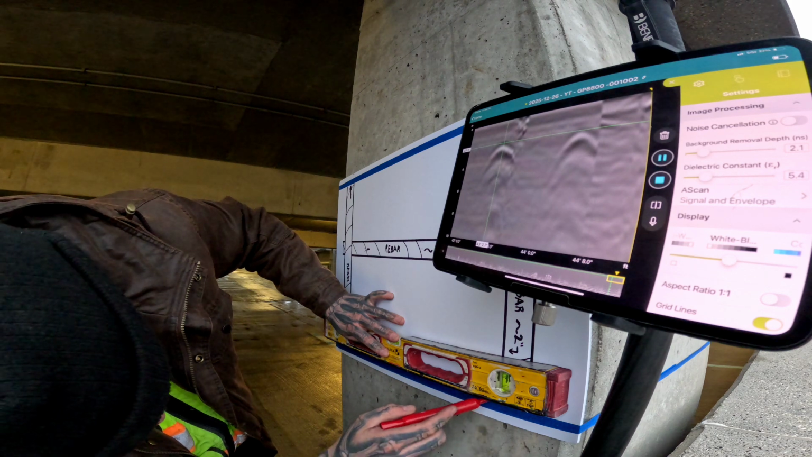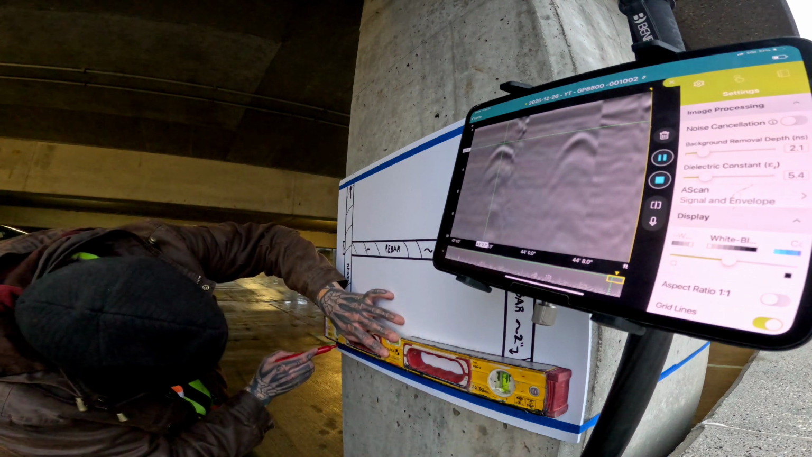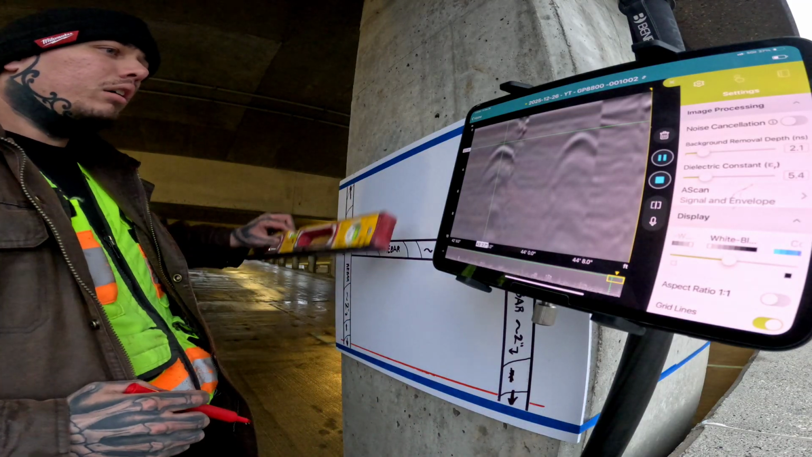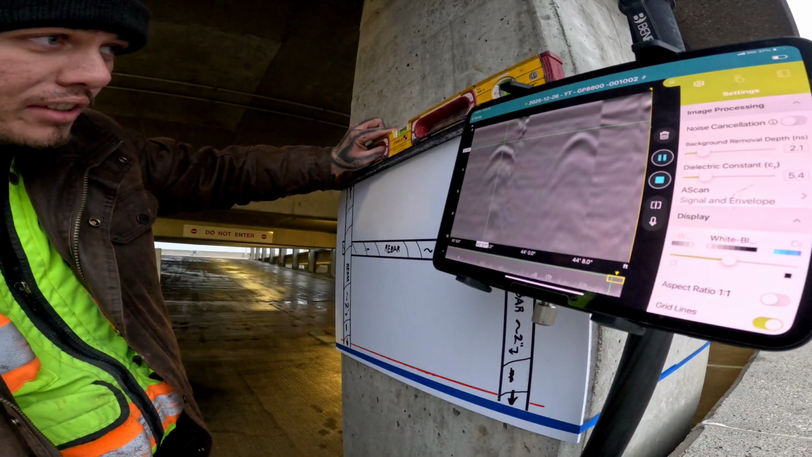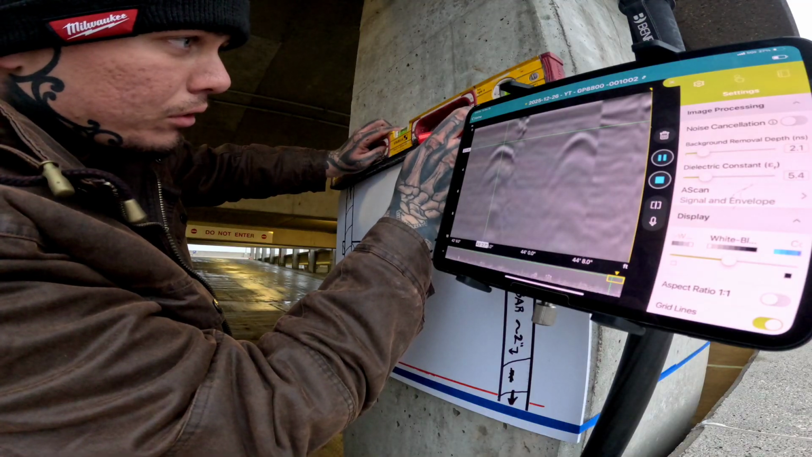So what I'm doing now, I'm using a different color. This is my scan boundary, to show that everything within this area has been scanned, and if it's in your company's policy to guarantee your findings, then this would be the area to do so.